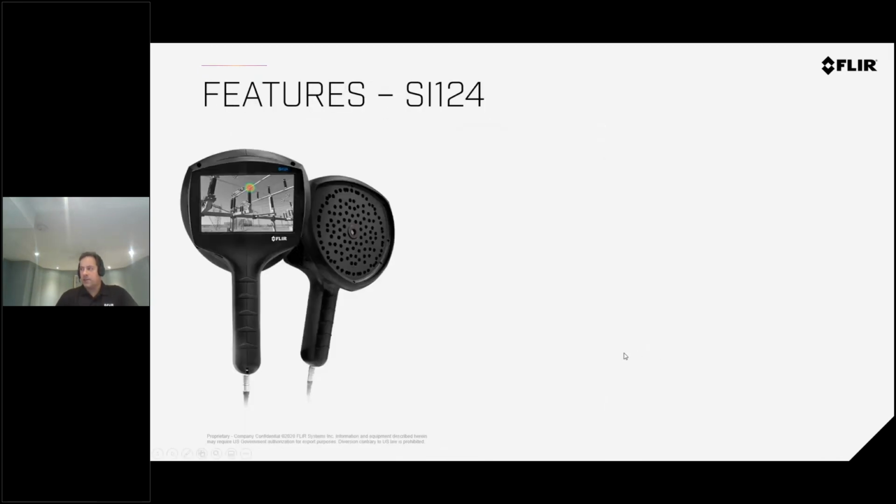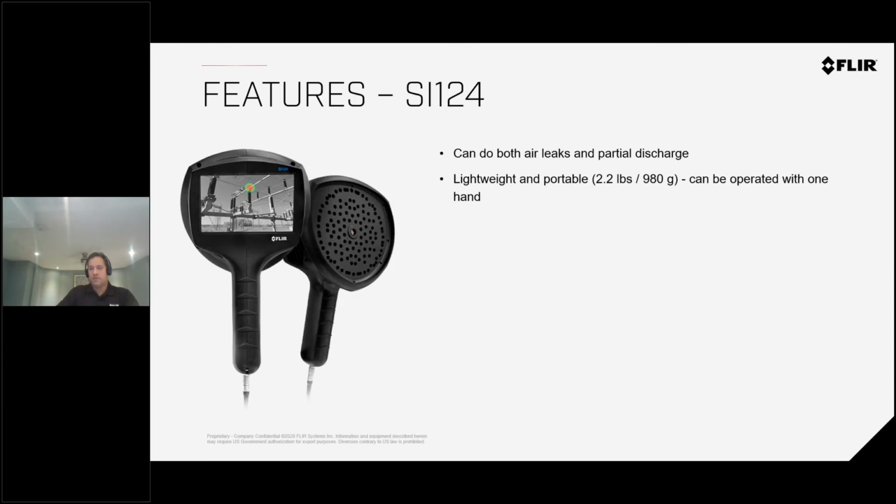So what are the features of the Si124? It can do both air leaks and partial discharge. It's very lightweight. I would say it weighs 2.2 pounds and you can literally use it with one hand. The battery plugs in, it goes into your belt pouch, and you can just use one hand to walk around and do your inspections with a 5-inch LCD screen, very impressive size screen.